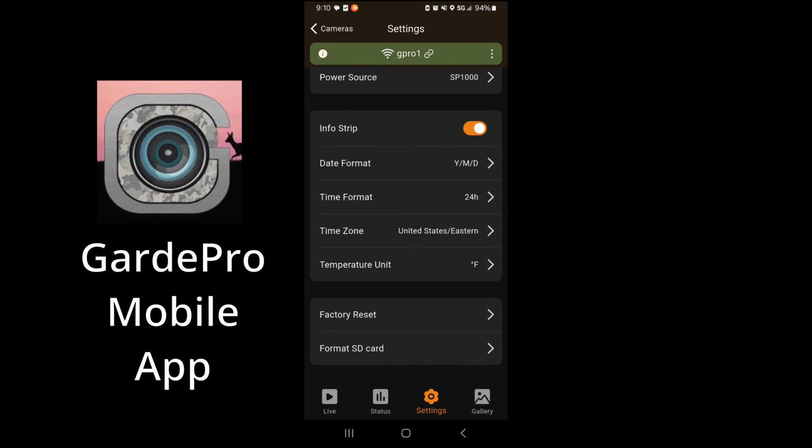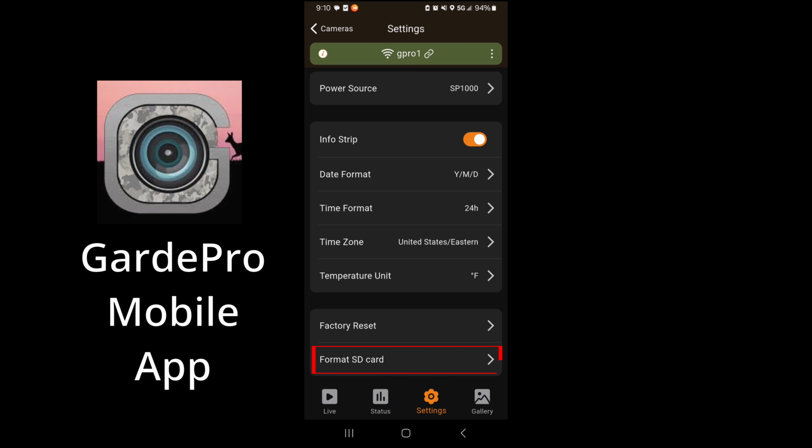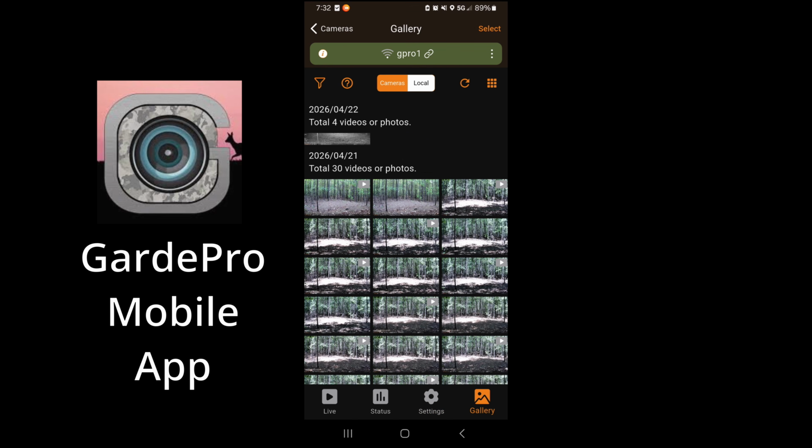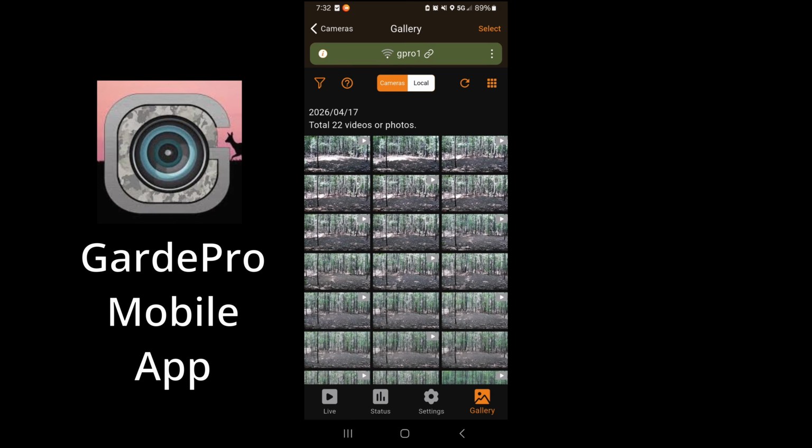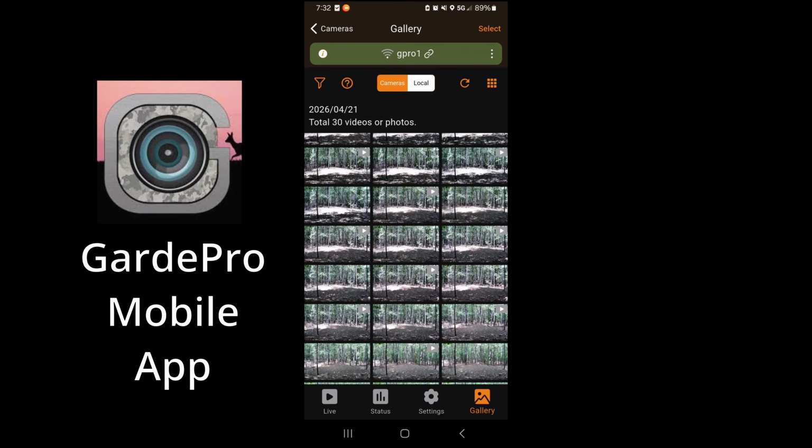All the way at the bottom of the settings tab, you'll see the Format SD card menu. If you purchase an SD card from Gardepro or just have an unformatted SD card, this is where you format it. There's no need for a computer. On the Gallery tab is where you can view all your footage from the SD card and save it directly to your mobile, or delete it from the SD card if you need to.